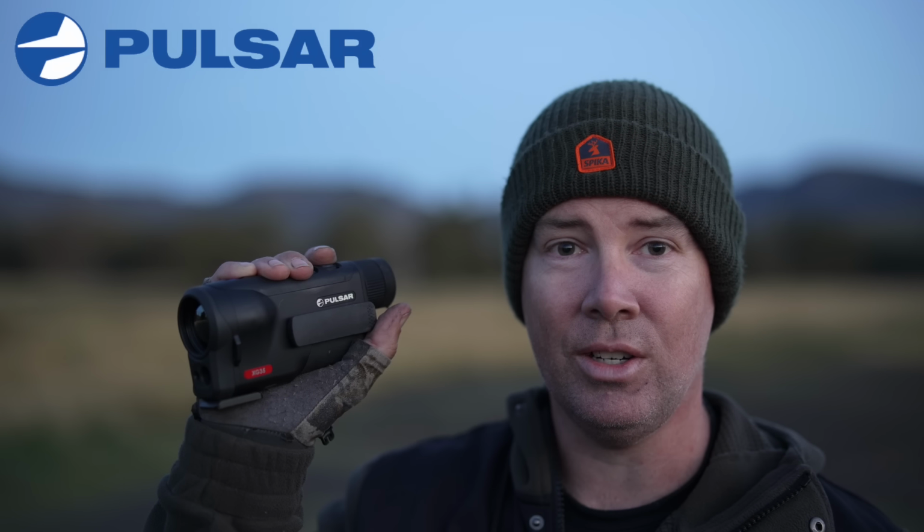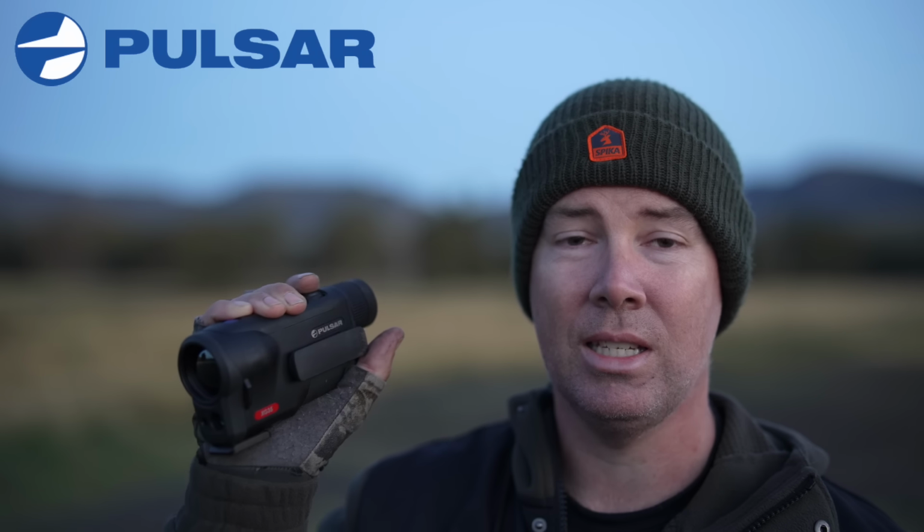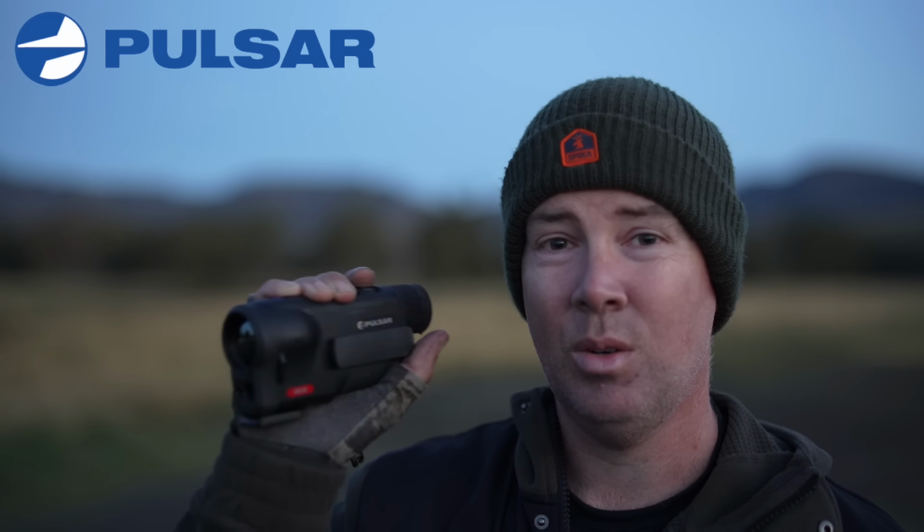I am really keen tonight to see how this Oryx runs. It's been very promising in the daylight. Once it gets dark though, that'll be the true test. I'm going to put it up on the arm on the quad bike, cast the image through Wi-Fi down onto my Android tablet and use it as my main scanner.